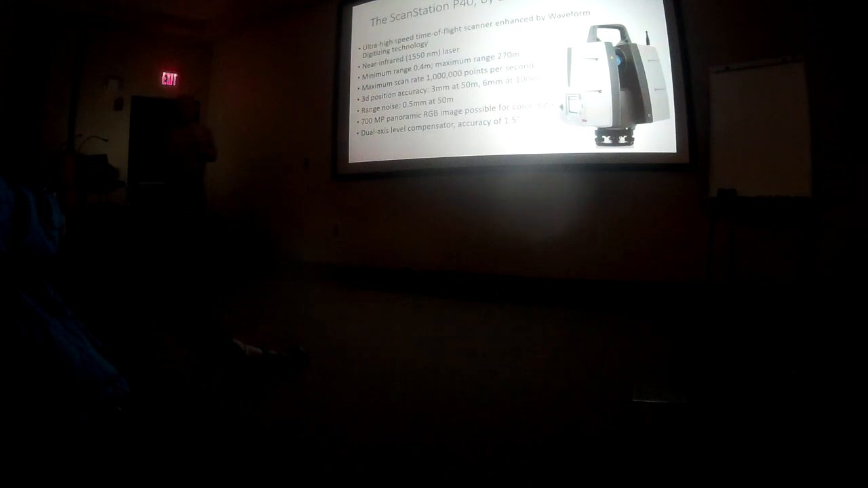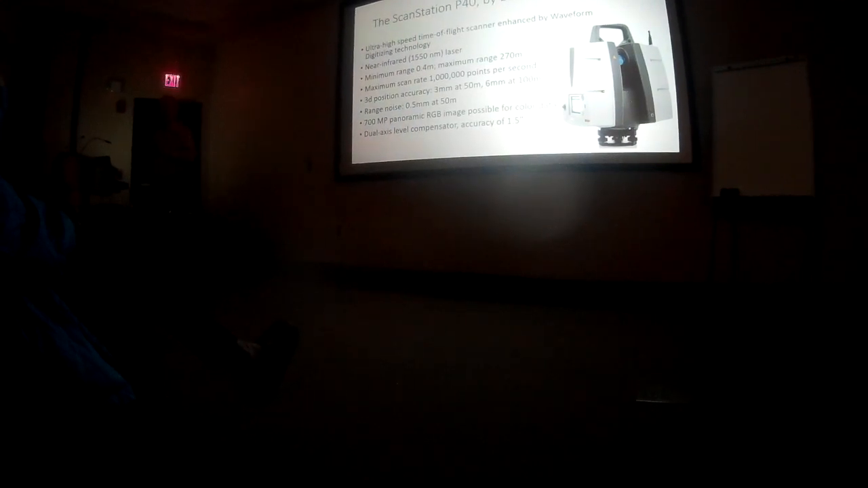So most of our scans were around 90 seconds on average. So you're looking at 90 million measurements in a minute and a half. And the accuracy on this is really pretty outstanding. At 50 meters away, we've got 3 millimeter accuracy. At 100 meters, football field, 6 millimeters, so that's roughly something like a quarter inch.